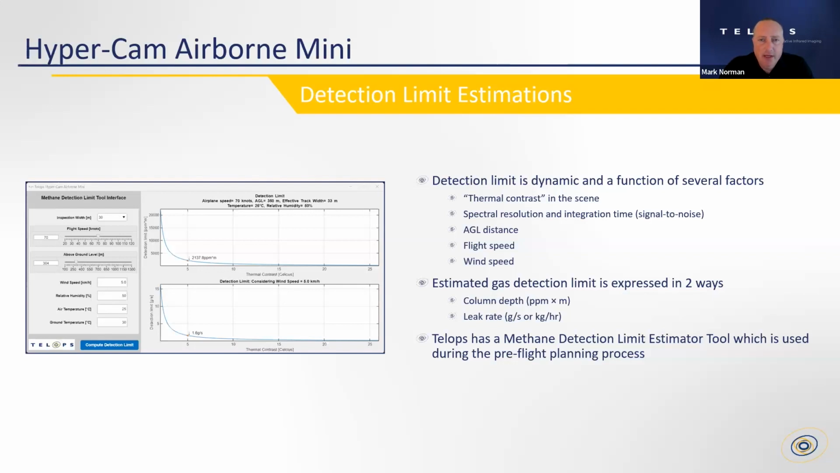What I want to show here is a picture of a detection limit estimator tool that we use at Telops, that we developed in pre-planning to help you understand, okay, I want to be able to detect, for example, 5 grams per second of a leak rate.